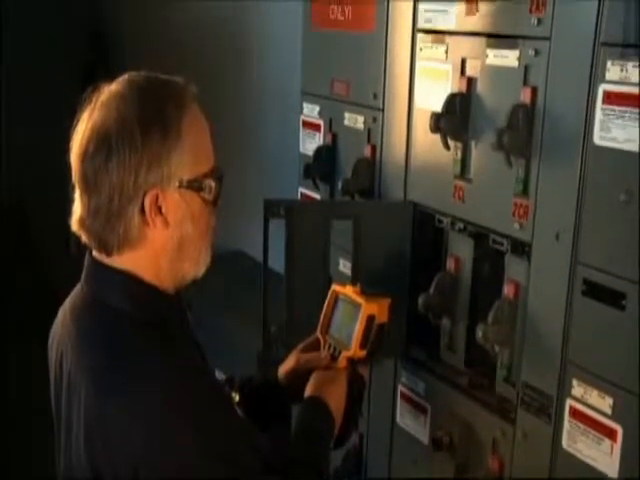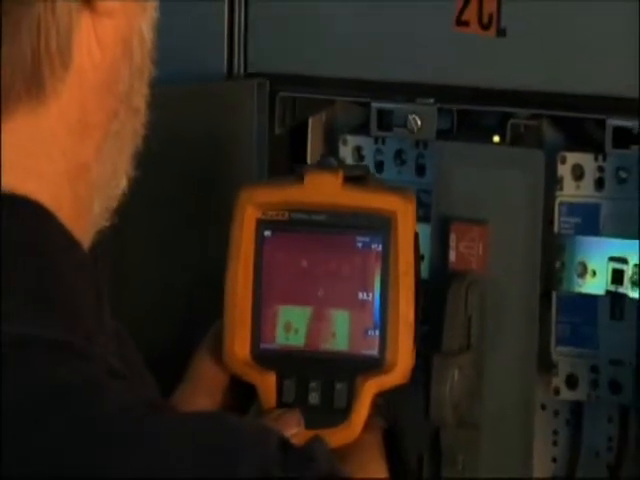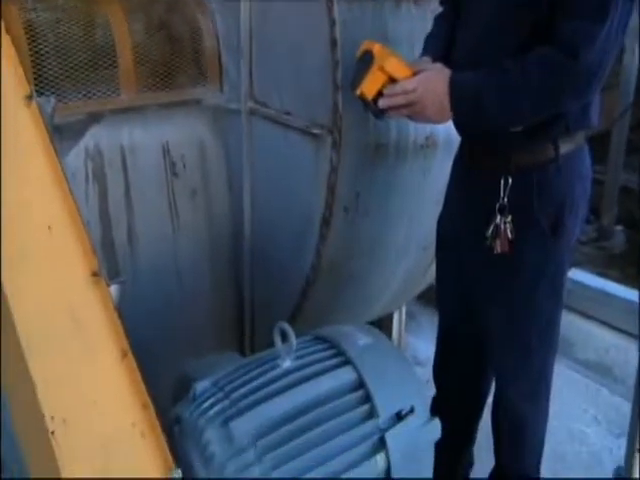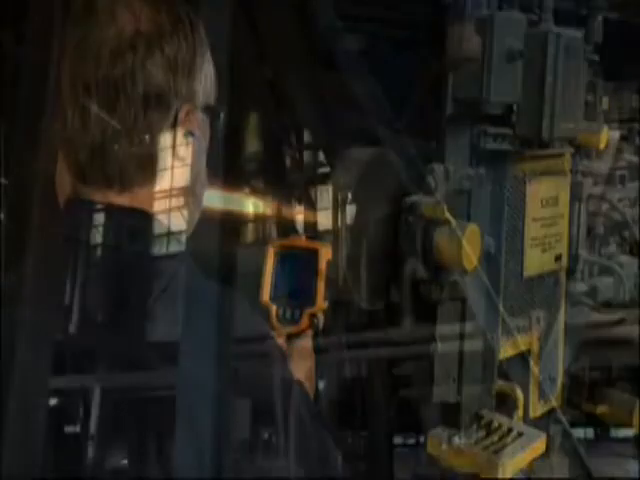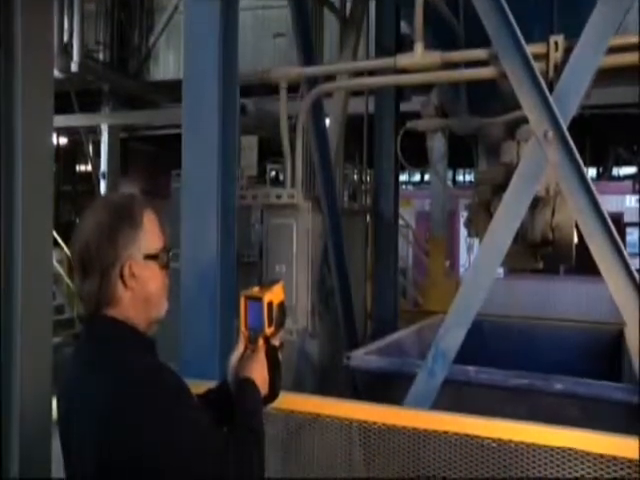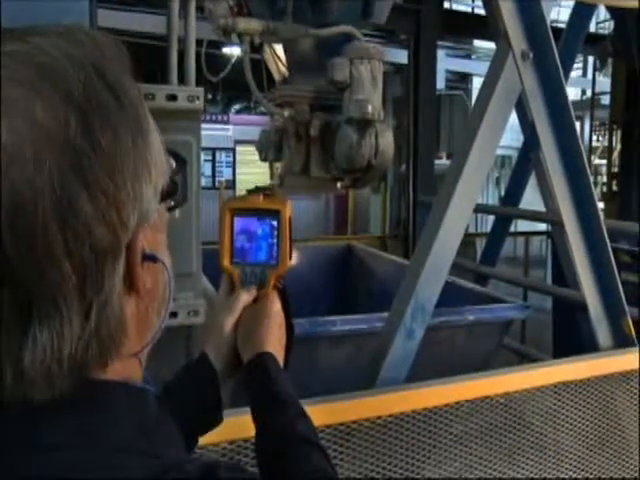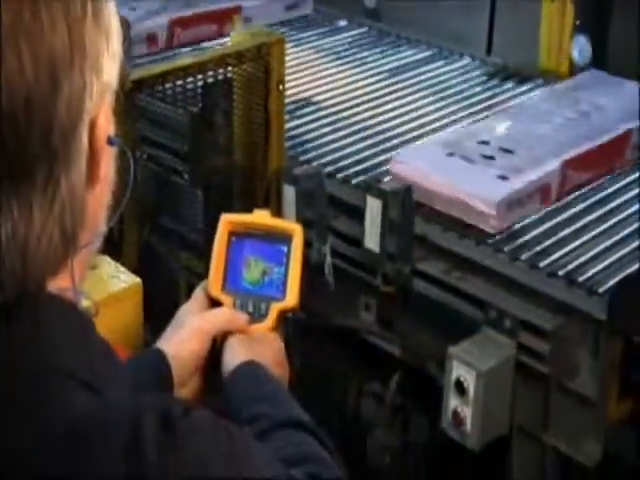A lot of people out there think that thermal imaging is electrical only. We shoot our motor control panels just like everybody else, but we also use it a lot in the mechanical aspect, looking for misaligned couplings, belts, gearboxes, motors. Again, you think of a motor as electrical, but we're doing an actual scan of the outside, which is going to show us whether we have a field that is unbalanced. We're also looking at the bearings in that motor. So I would say it's a good all-around instrument across electrical and mechanical.